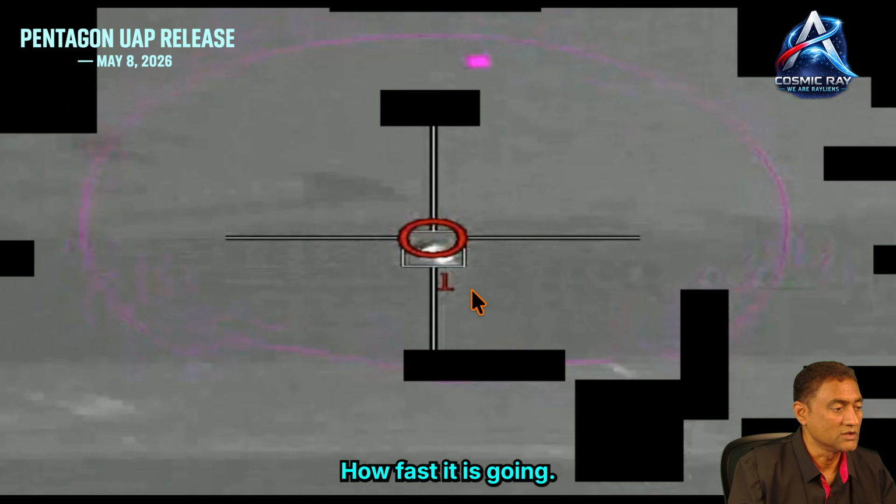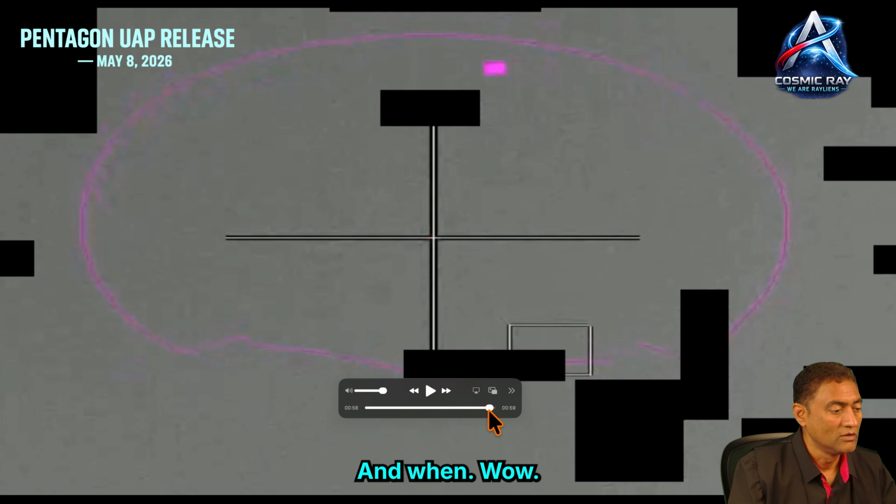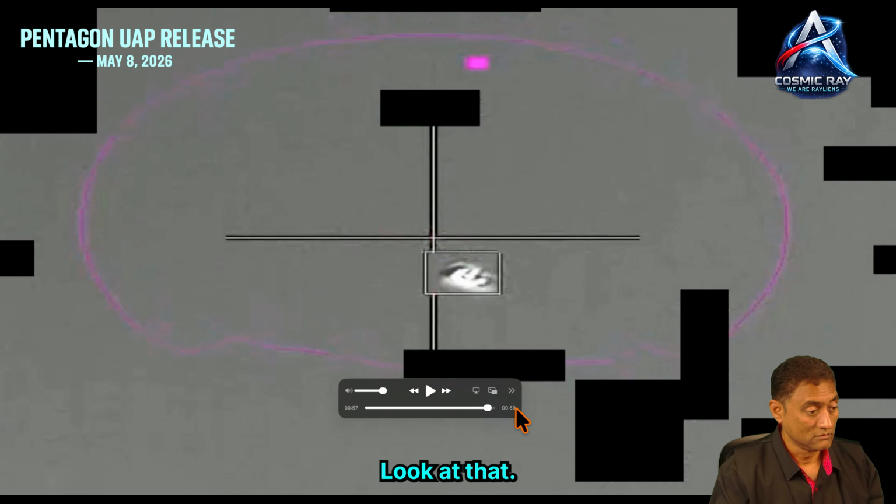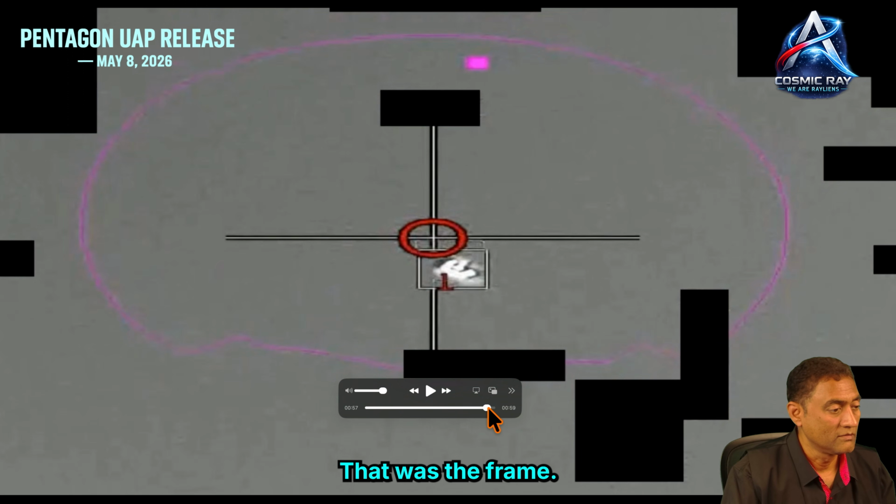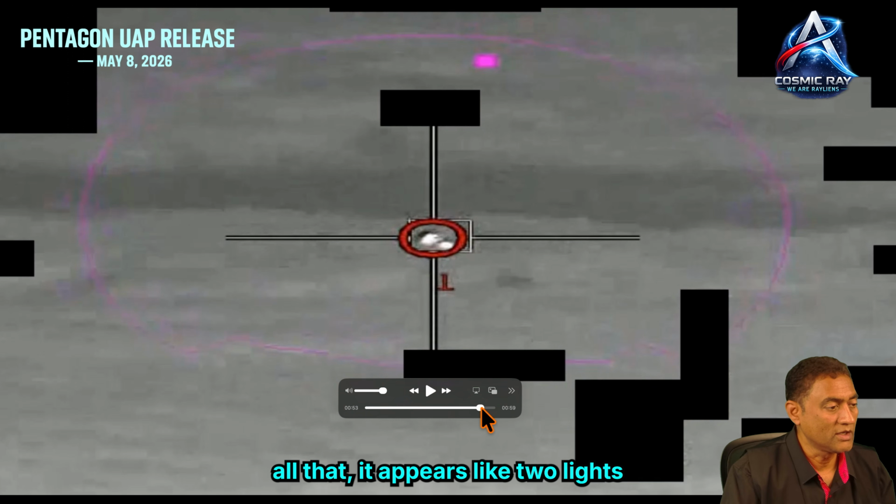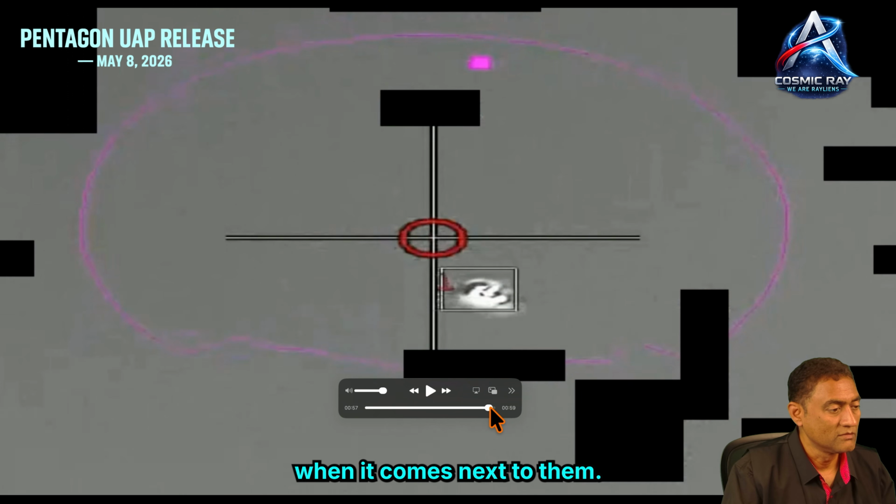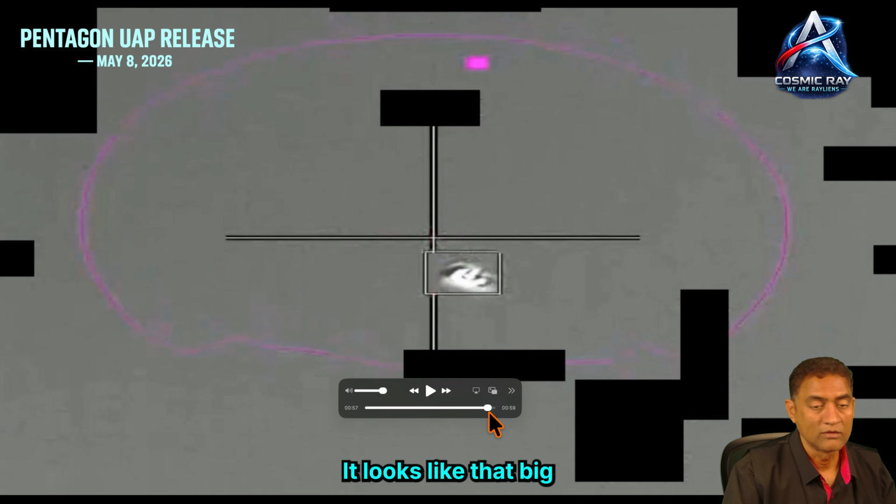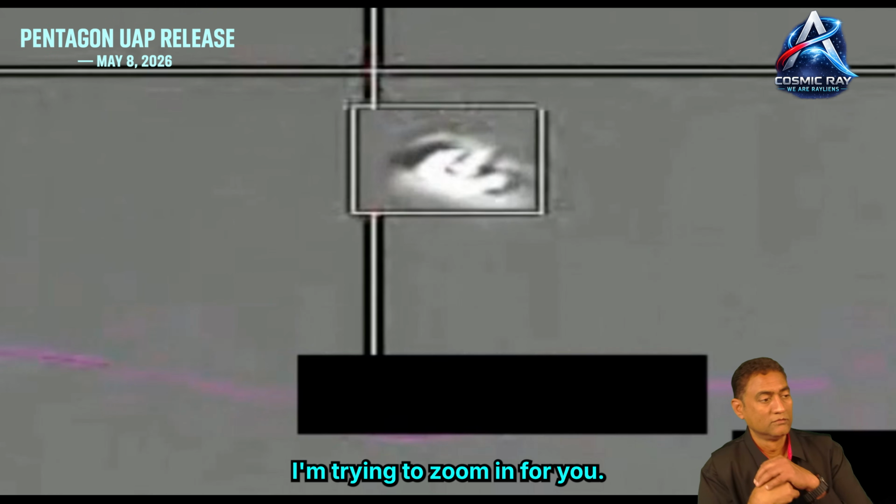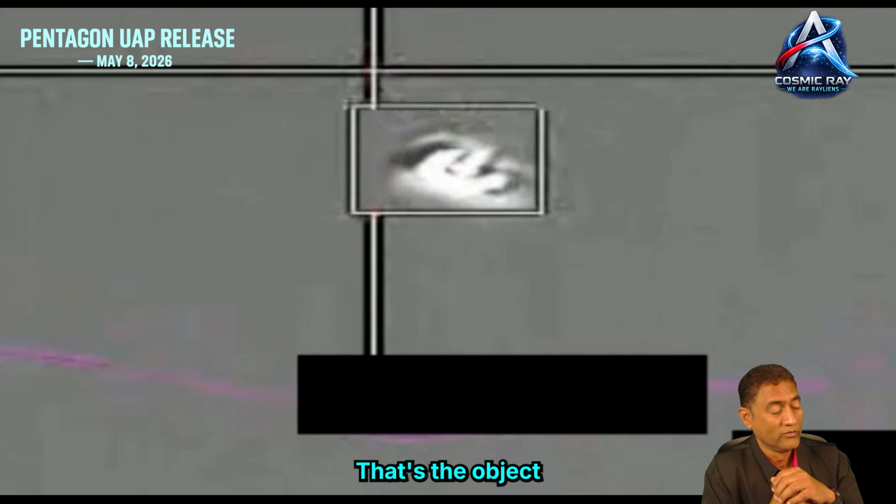Oh, look at it, how fast it is going. And when, oh, wow. Look at that. That was the frame. So when it was doing all that, it appears like two lights. When it comes next to them, it looks like that big. Did you see that? I'm trying to zoom in for you. That's the object that we are seeing.